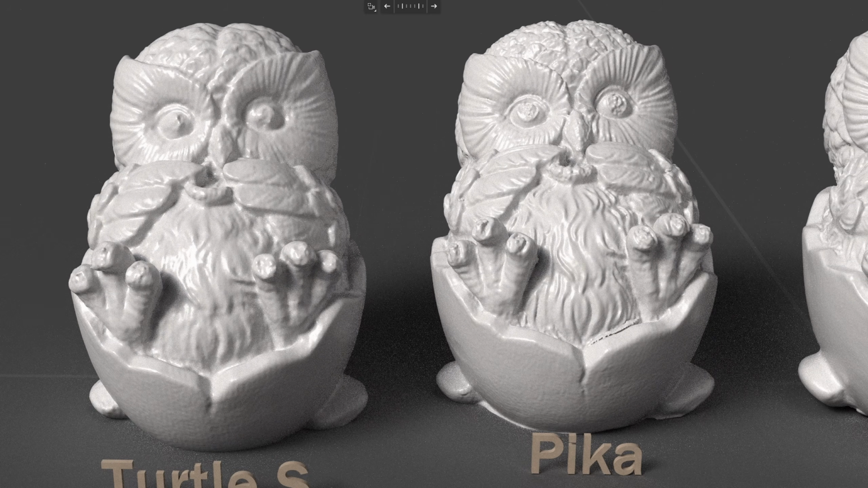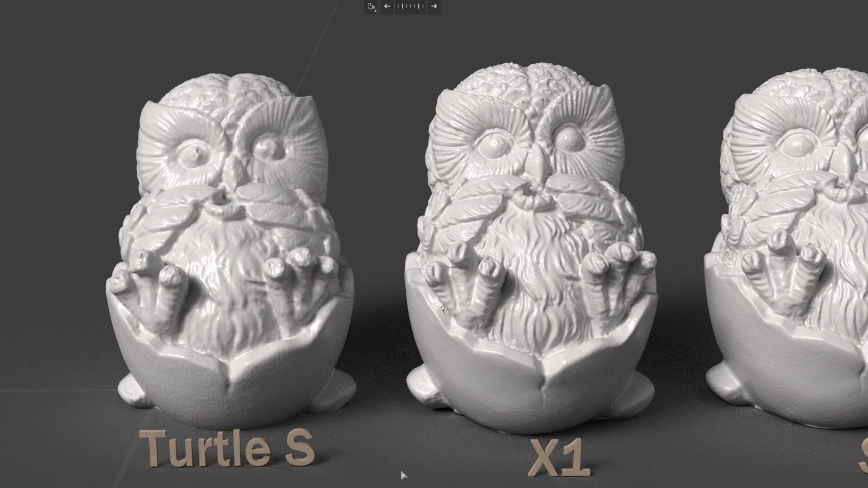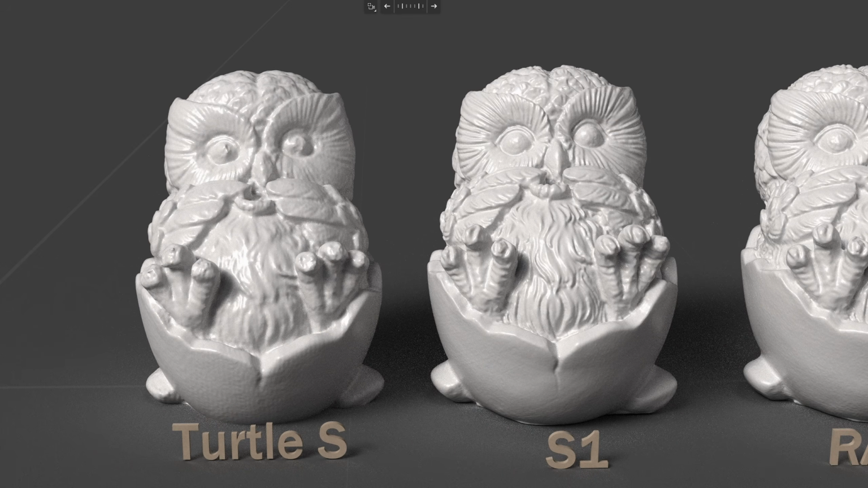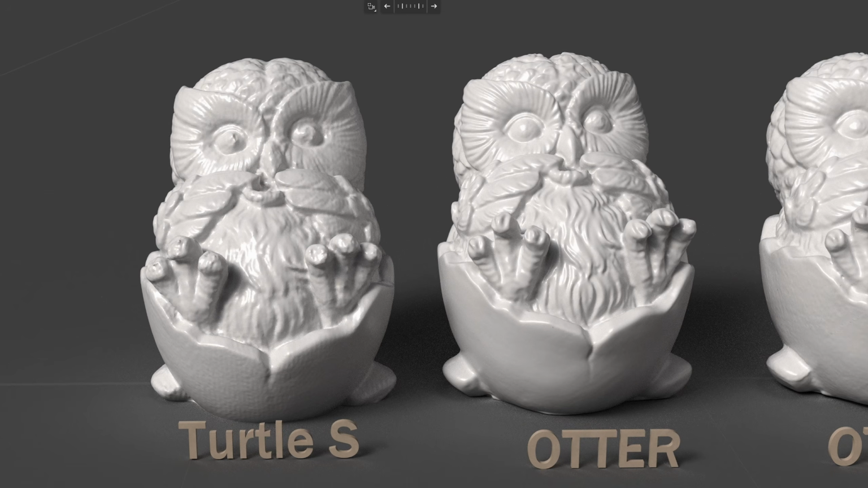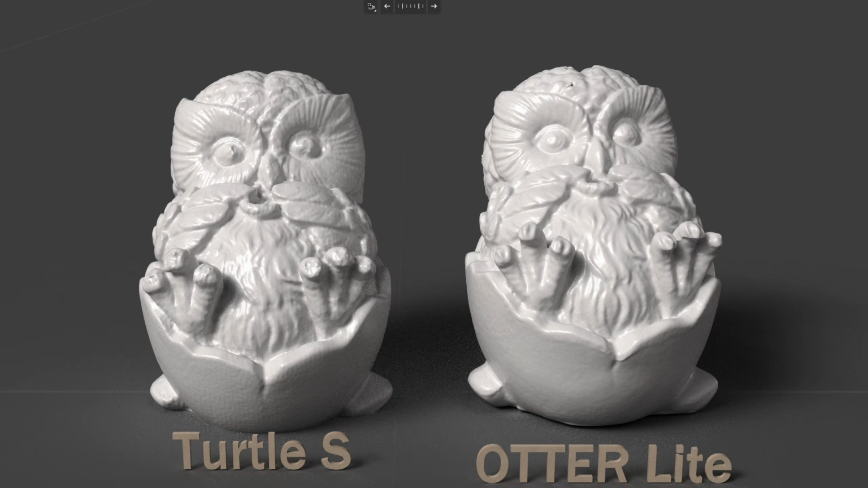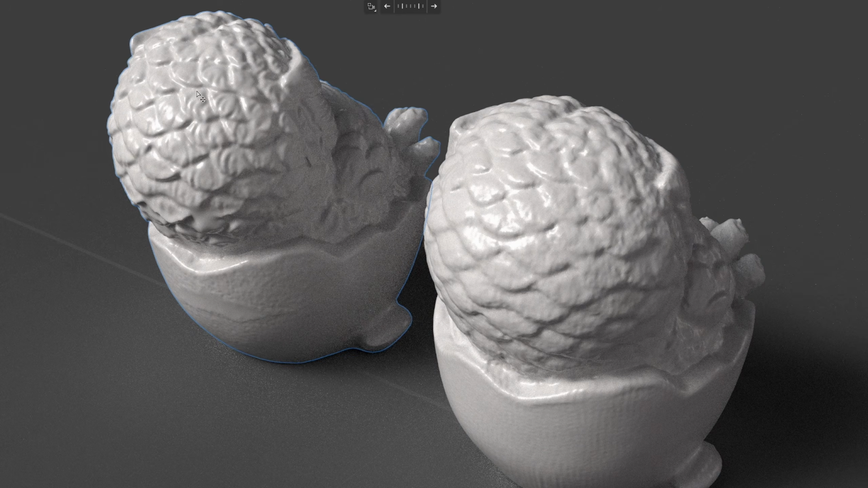And here's the picture in laser mode. The difference is also significant. The difference becomes even wider with the P1, the X1, the S1, and the Raptor. Otter's infrared mode also produces better results. And the same goes for the Otter Light. Looking from behind, Otter Light delivers noticeably better resolution.